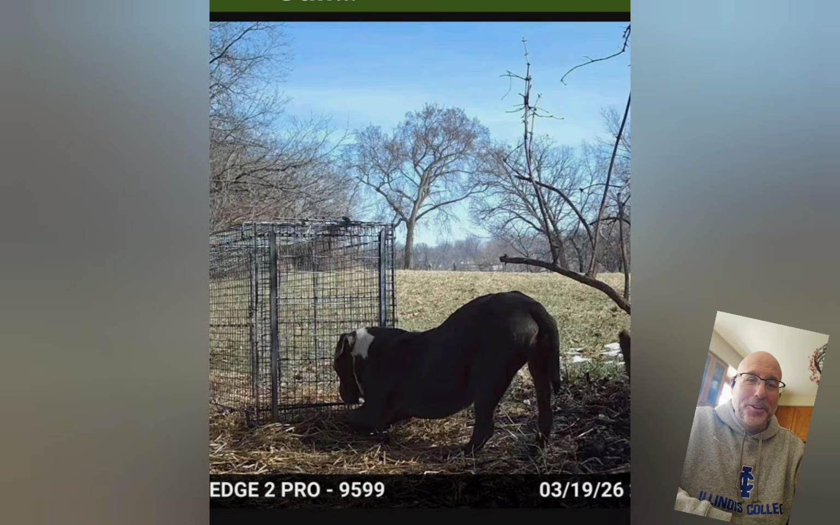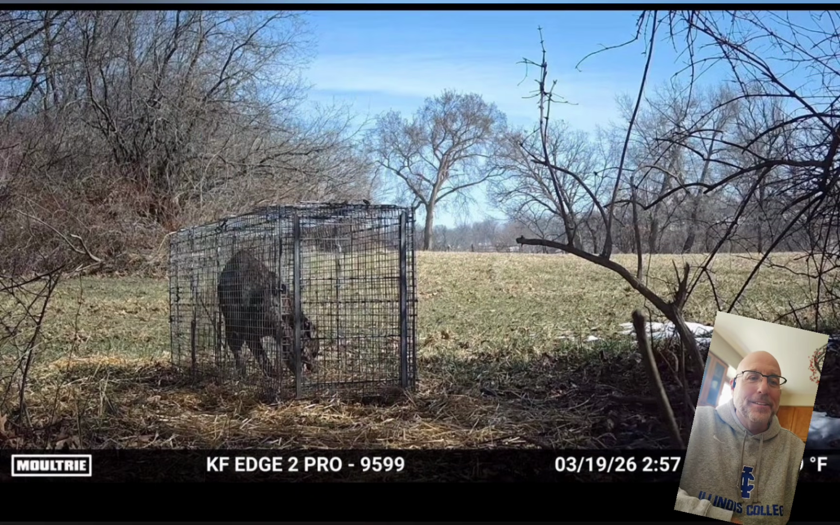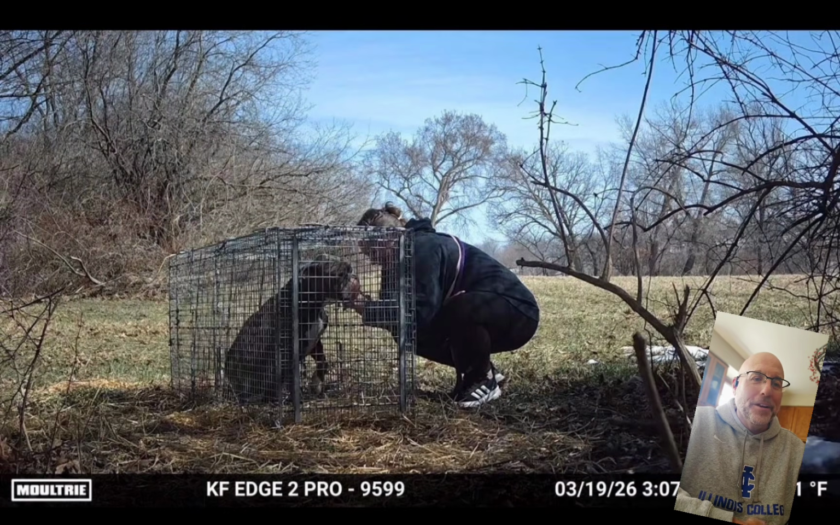Here's a great photo, I love that. And then I'm at work watching these screenshots come in, and then the moment Tiny is in the trap, and then the owner was notified and came from her car, and this great photo right here with the reunion.